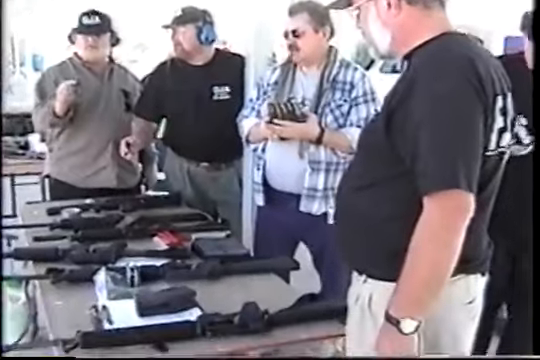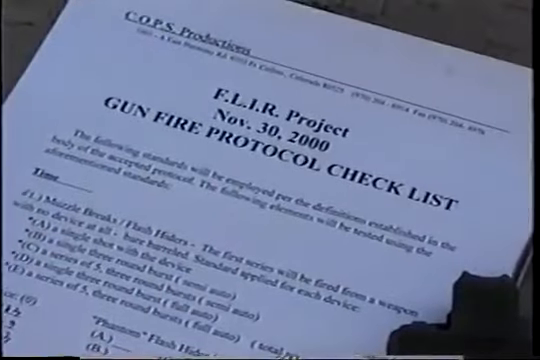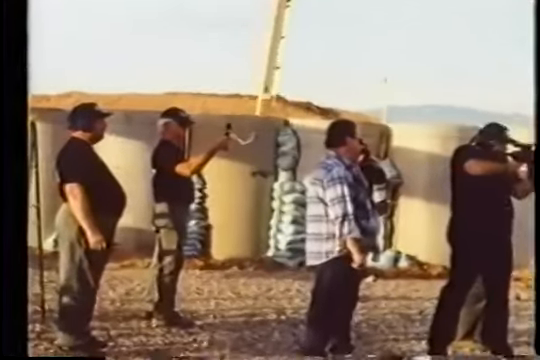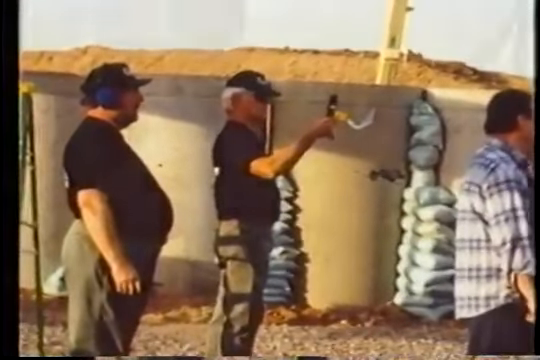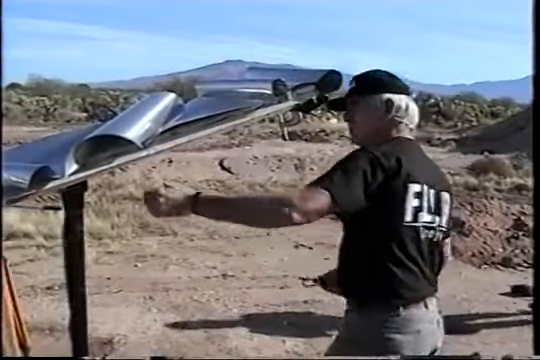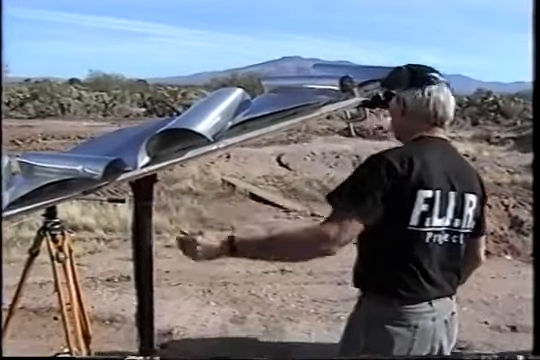The technical skills of a number of experts were employed, and a considerable number of possible variables were also included. And during the testing period, data was monitored, recorded, and a variety of tests were repeated. The overriding concern was to produce test results that were verifiable and could be replicated, regardless of what the results proved to be.